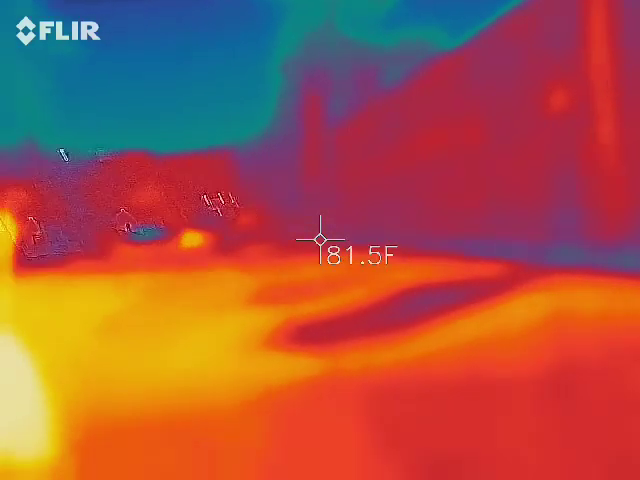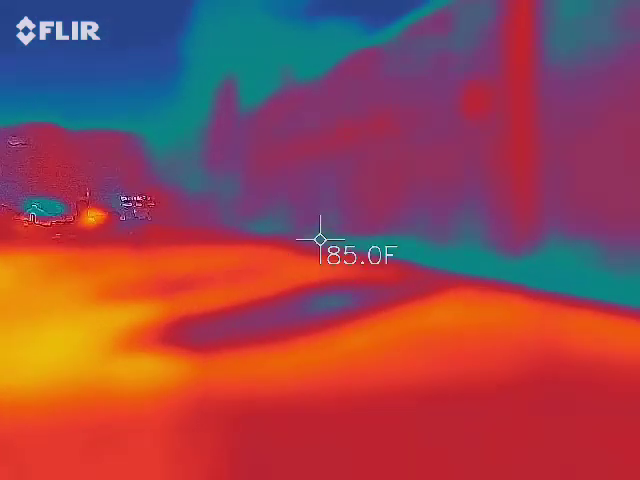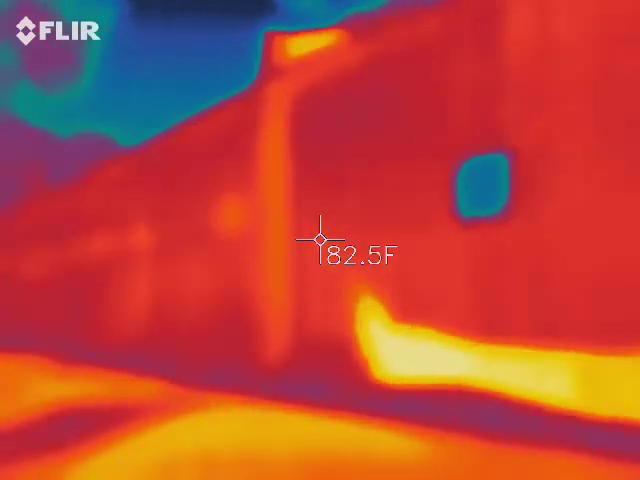Anything? I didn't find any cold spots other than like the sky or just the open windows, I mean. Well, over there. Over there, I kept going to that.